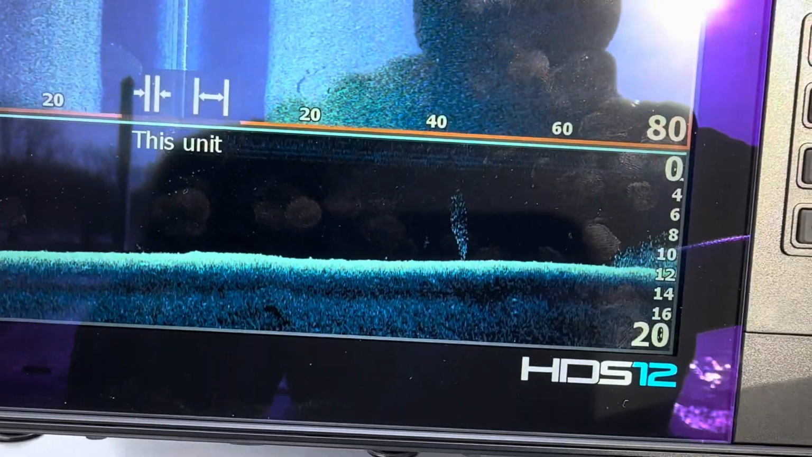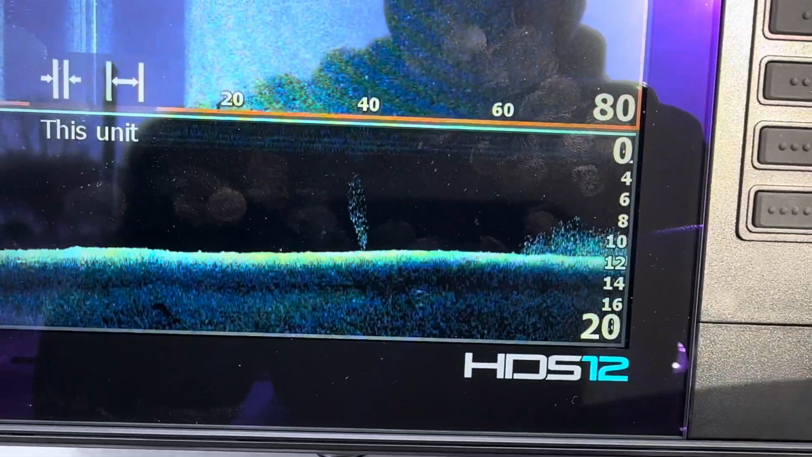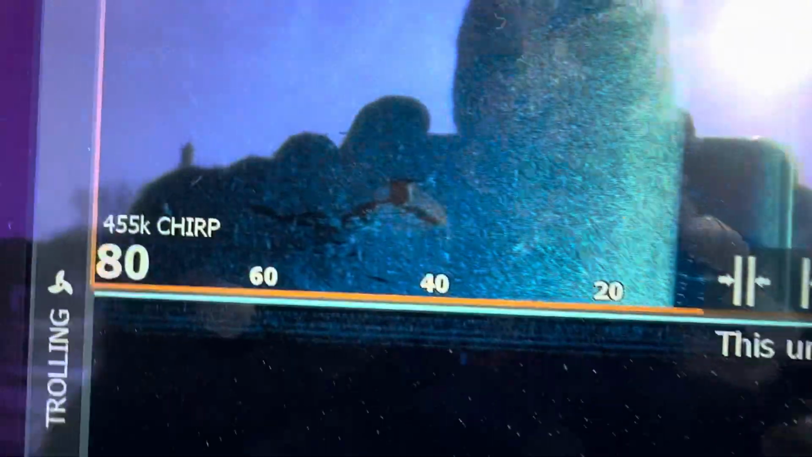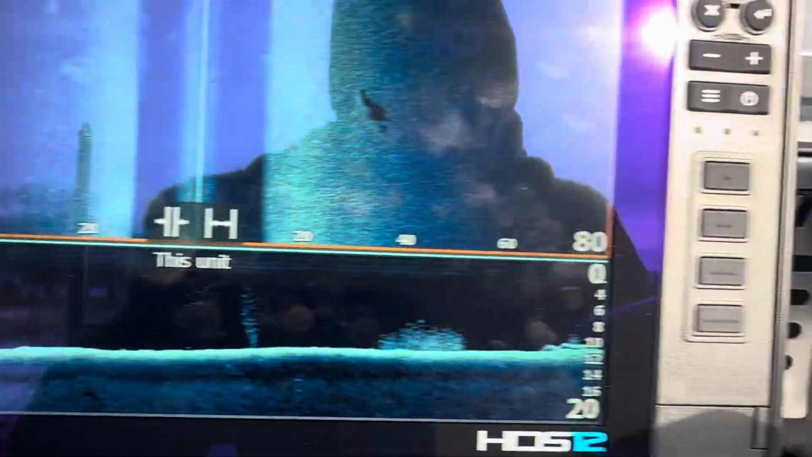If that becomes the case, oh, there's a pile of it. Look at all that bait right there. That's the juice right there. That's what you want to see those fish on. You can actually see them there on the side scan. There's a big pile of it. So that's good. That's stuff we want to be looking at.